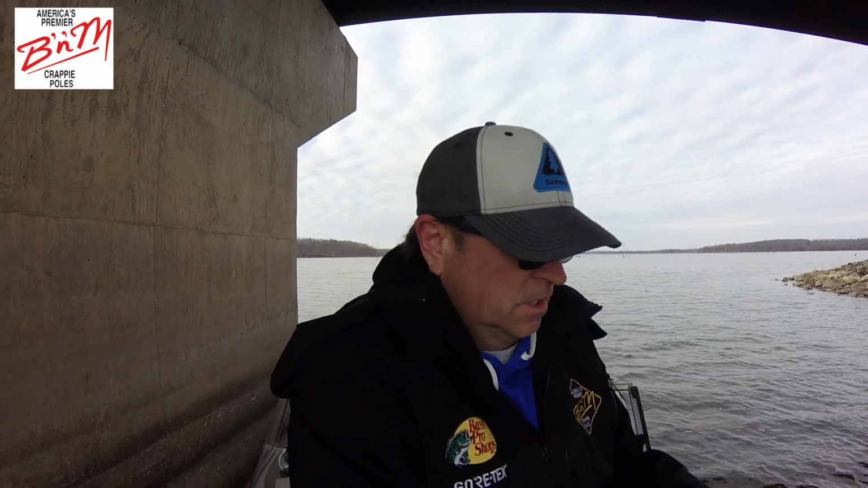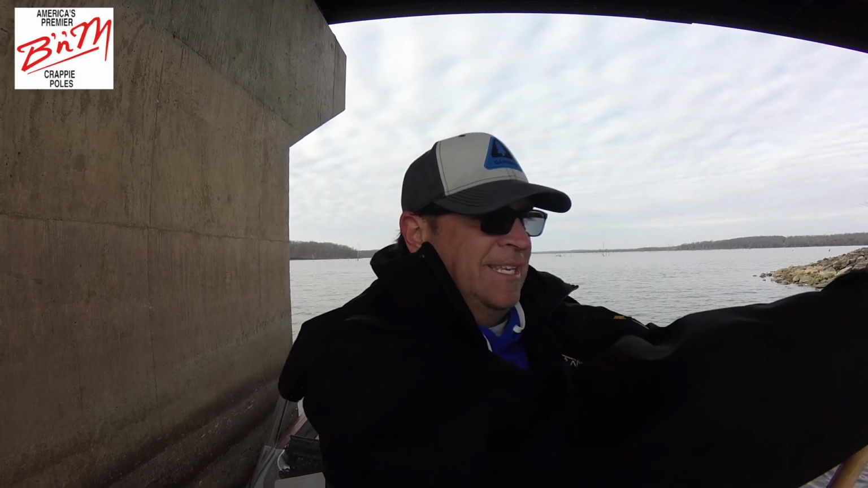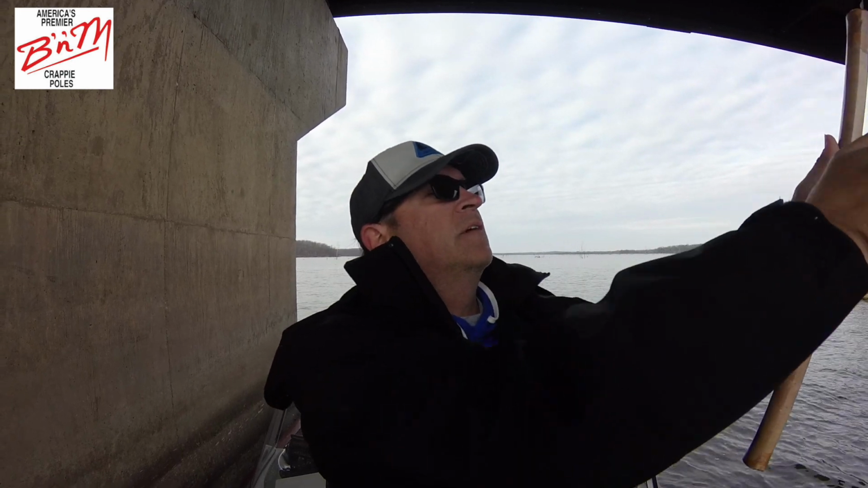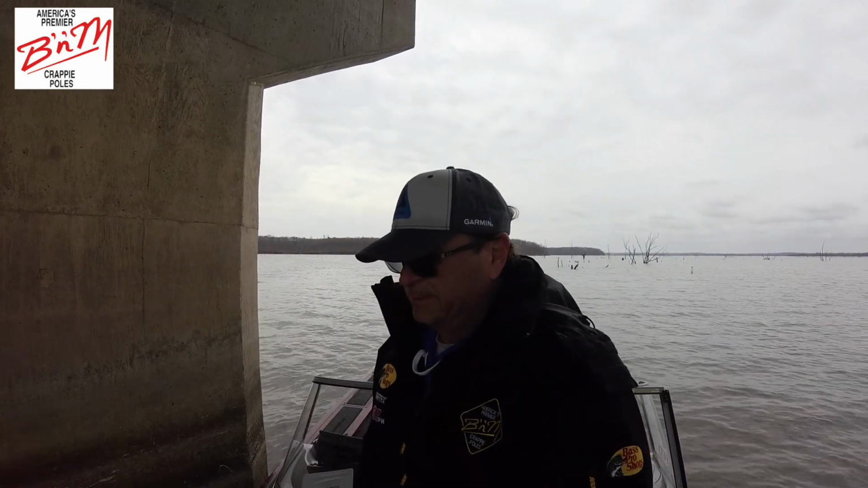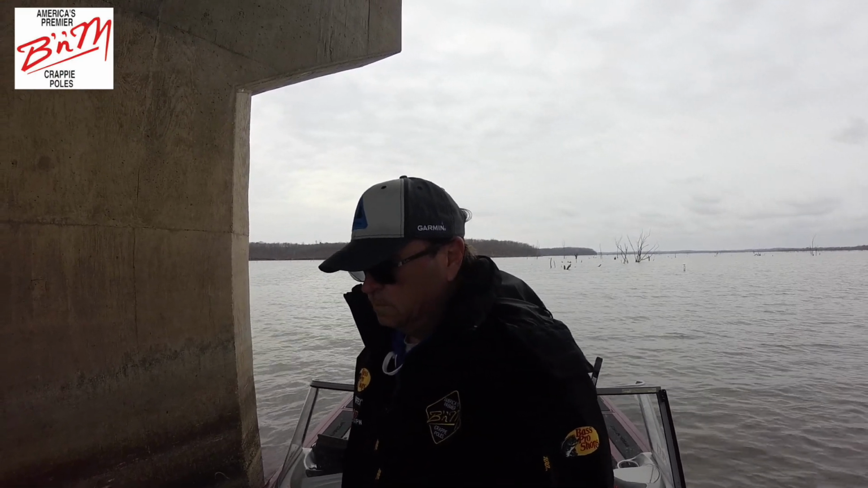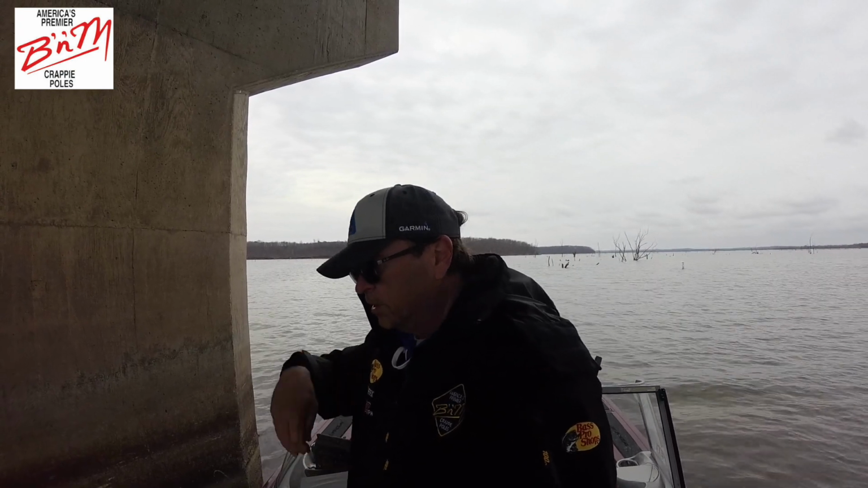These fish look like they were suspended at about 16 feet. So basically what I do is I just take my jigs and I know that I'm at 10 feet right there. I drop it down about 3 or 4 more feet. I click the bail and then I swing it over here to these bridge pilings. See if we can't catch a crappie. Whew. It's cold, baby. It is cold.